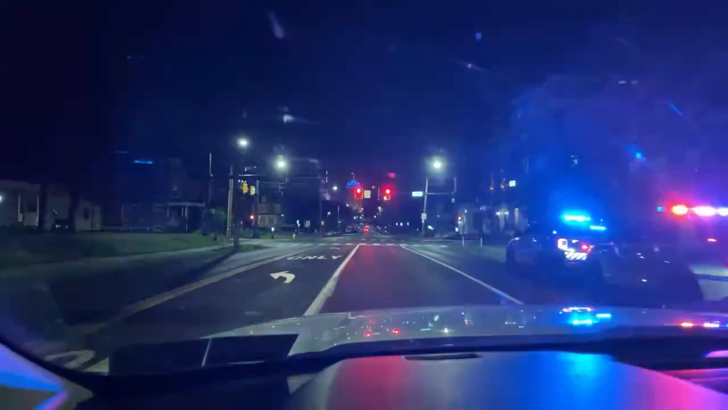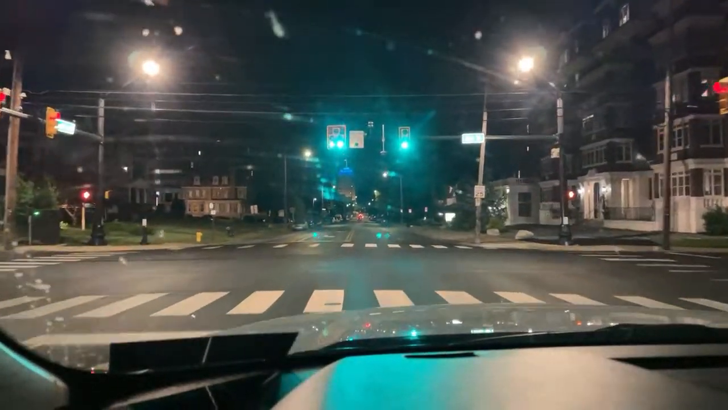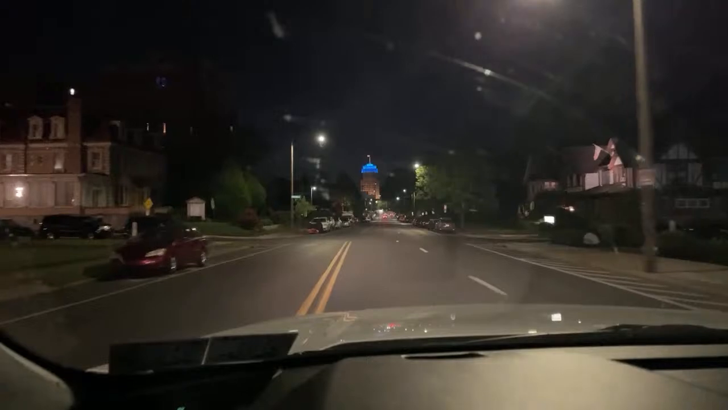Hold on. We got multiple cars. Oh, man. We got 3 cars. They're at the apartment complex. Probably a domestic dispute. I don't know why apartment complexes breed domestic violence. I don't know what's going on in them apartments.